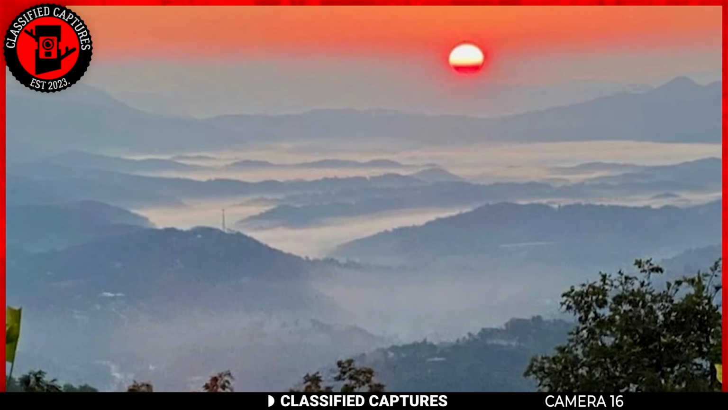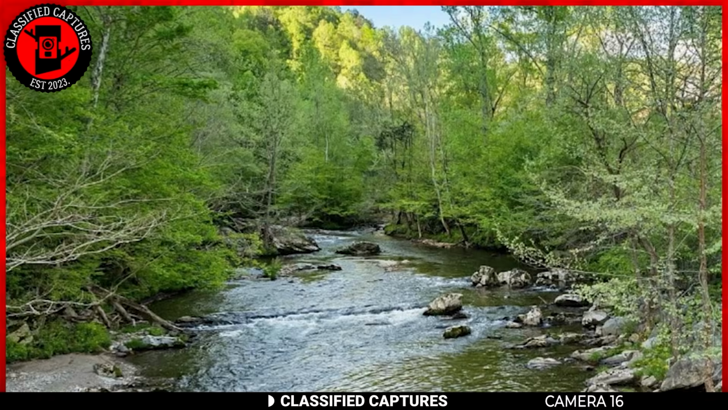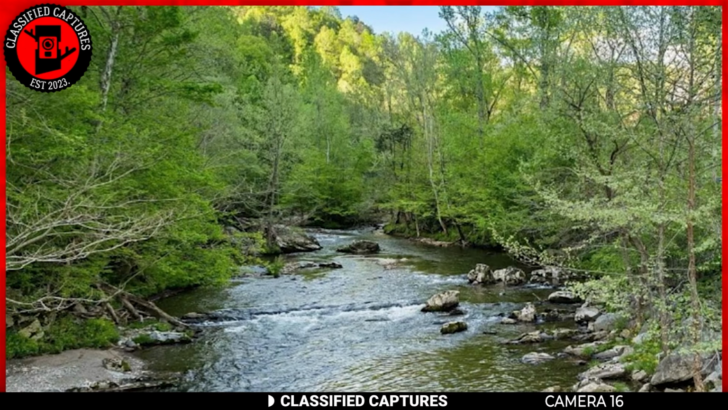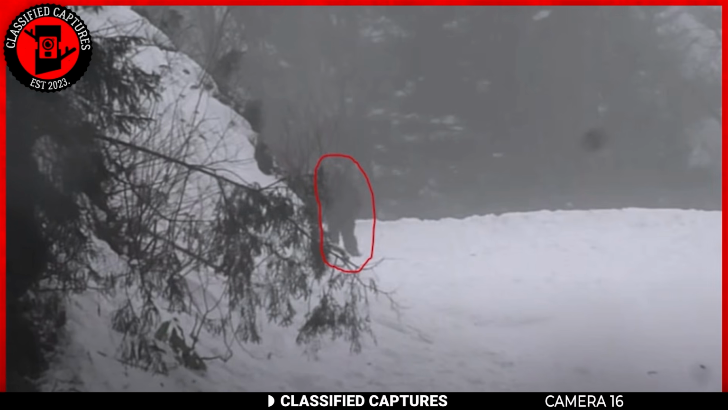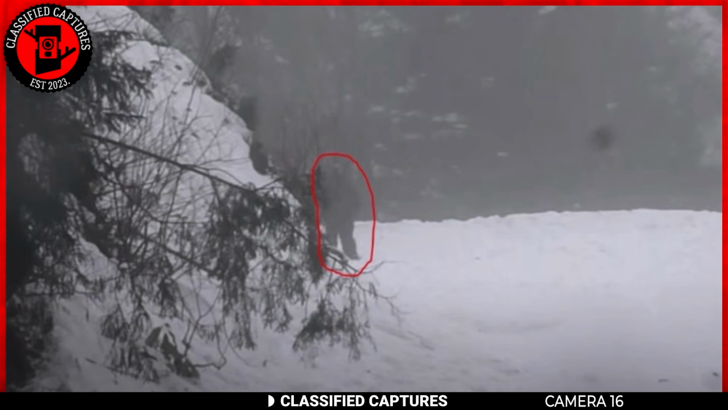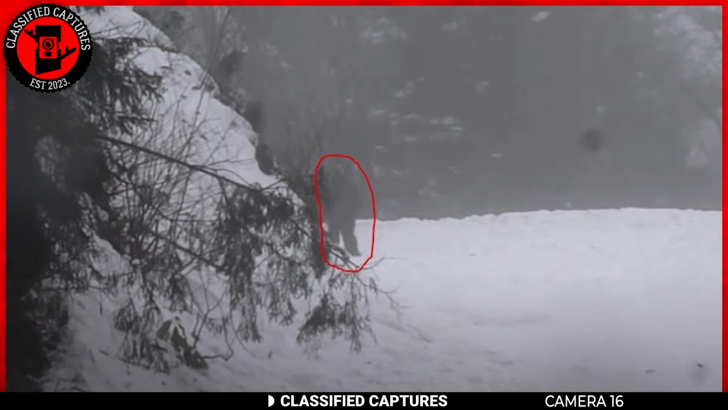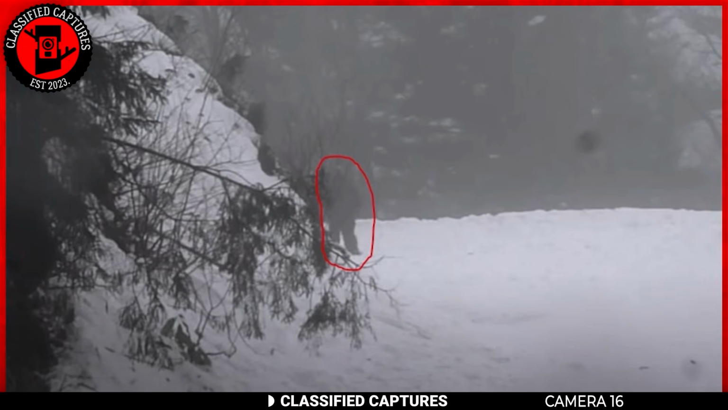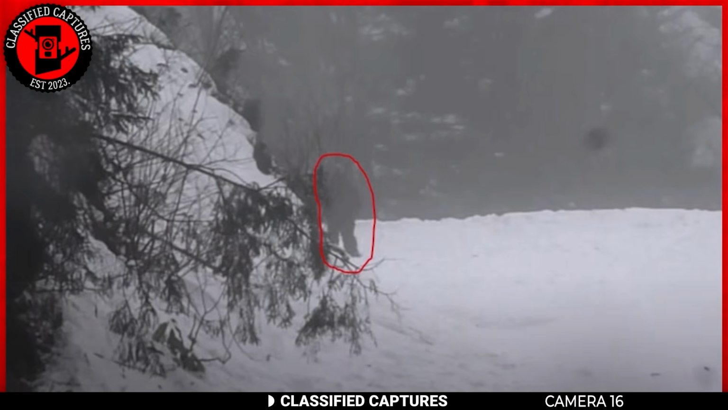A couple went hiking up Clingmans Dome while making their way along a woodland path when they noticed something unsettling. It was a creature standing in the trees watching them. Despite feeling uneasy, they decided to keep moving. But the creature did not stay hidden. It seemed to follow them from a distance, silently trailing them through the woods. And then finally it stepped out from behind the trees, revealing itself fully.